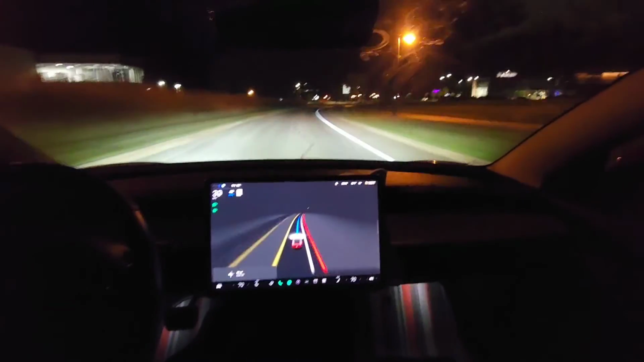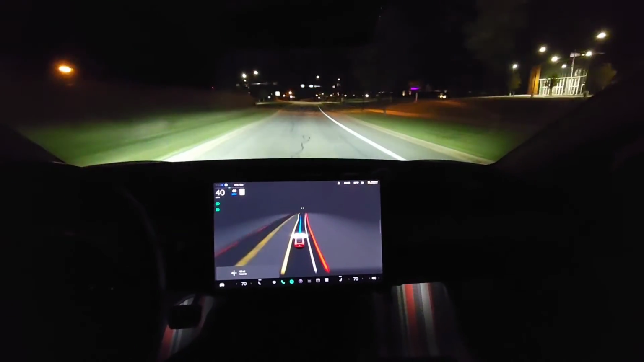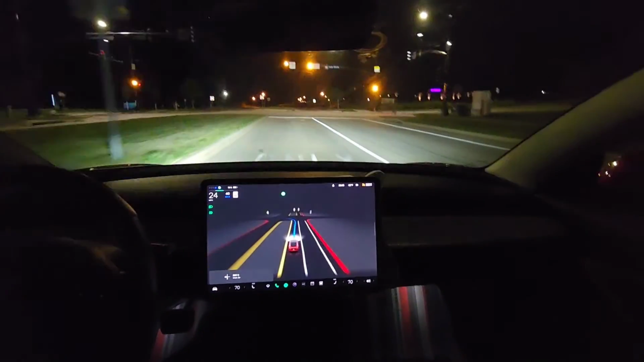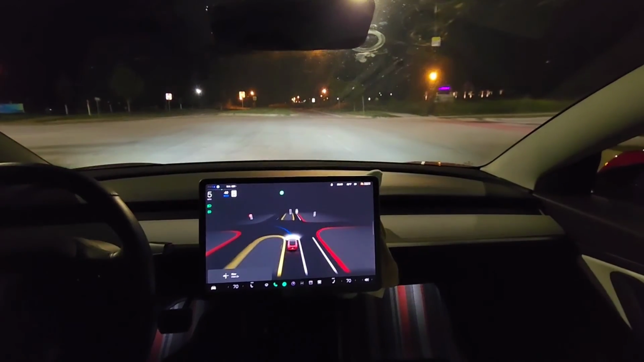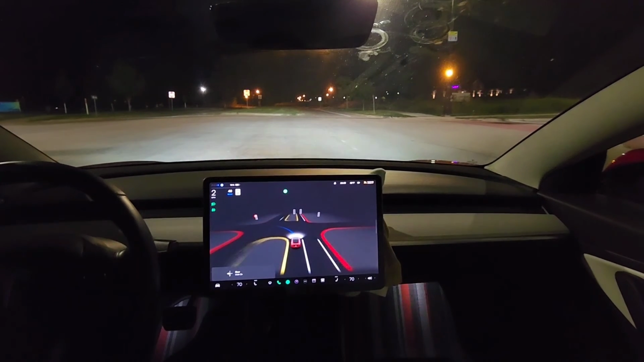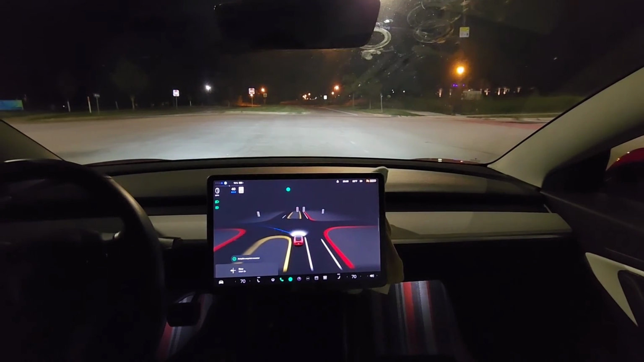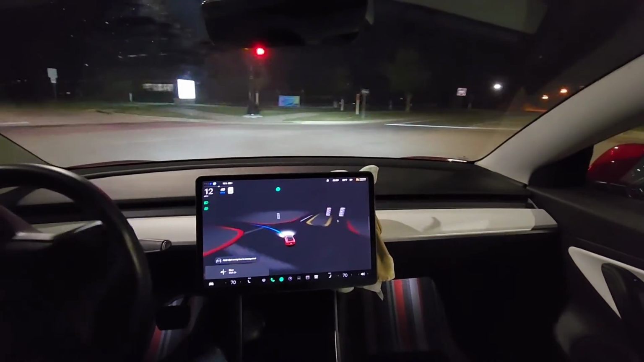In 500 feet, turn left onto Irish Drive. So I'm curious what it does here. This is the light that's perpetually blinking yellow. Now turn left onto Irish Drive. It's going to come to a stop, it looks like. Okay, it stopped. And it thinks it's red is the problem, but it's not. I'm going to report that. It won't ever go there. It'll just sit there and think it's red.